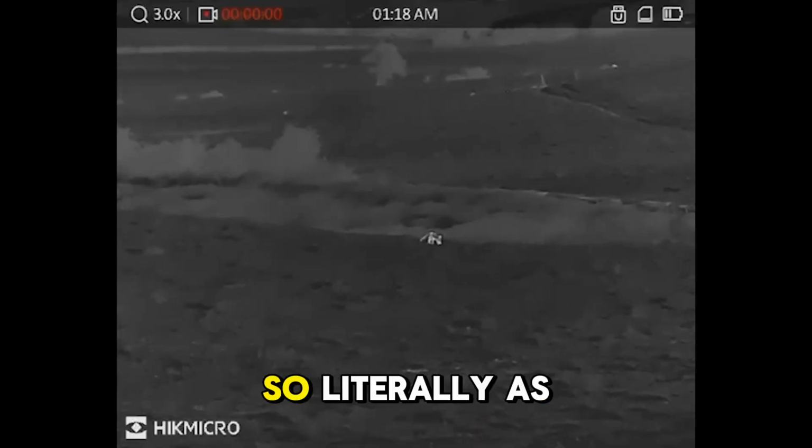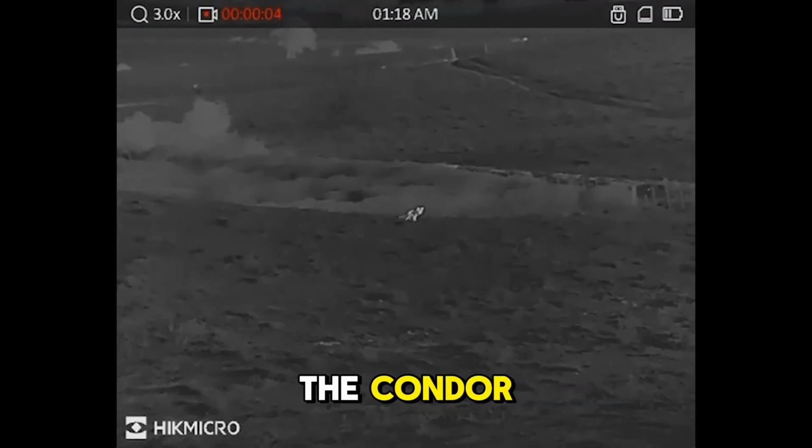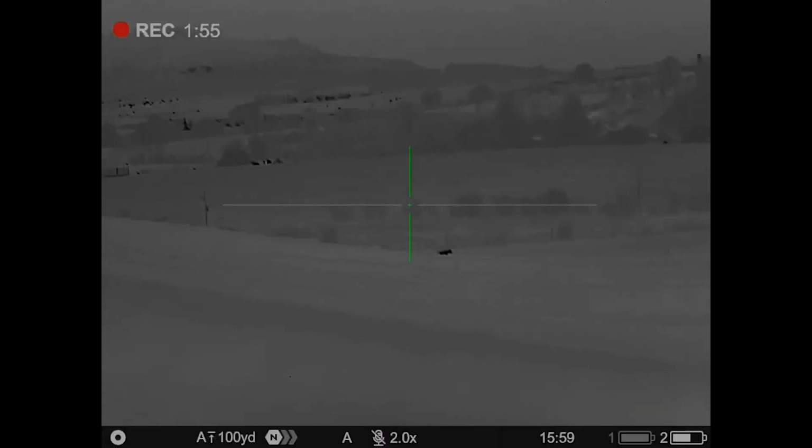Here we go. So literally, as I was just talking there, this fox popped out, spotted through the Condor, and it was time to go onto the rifle.